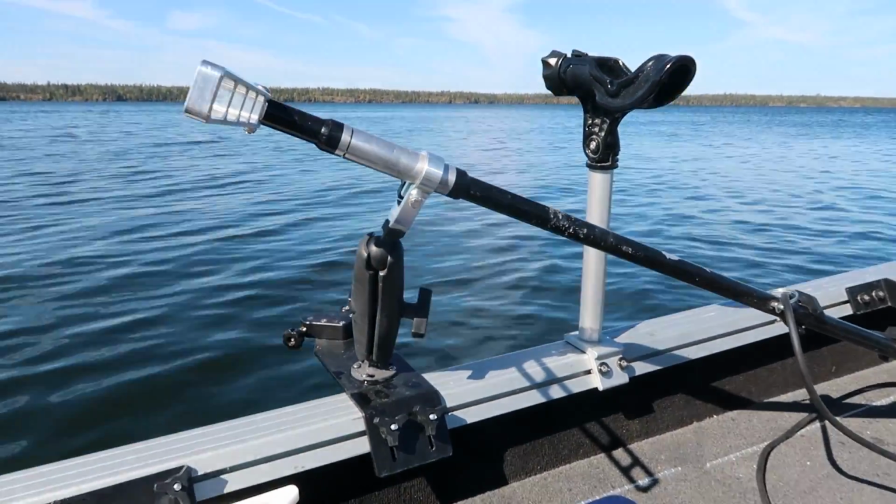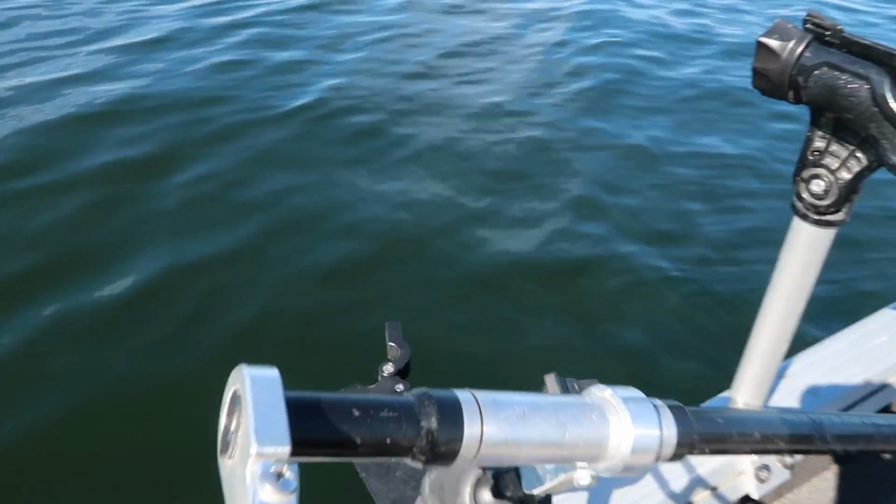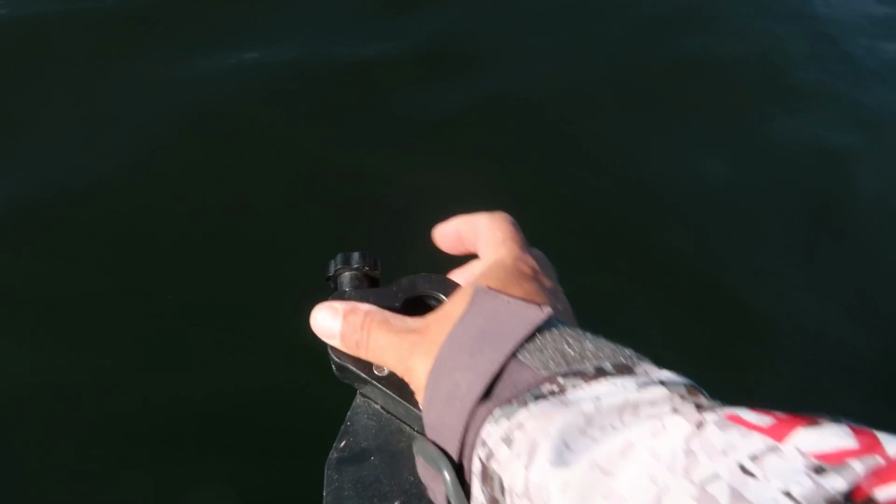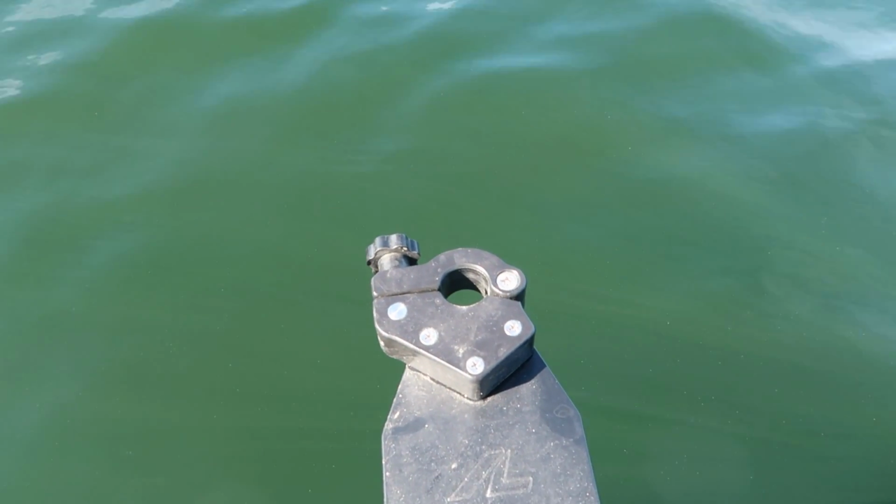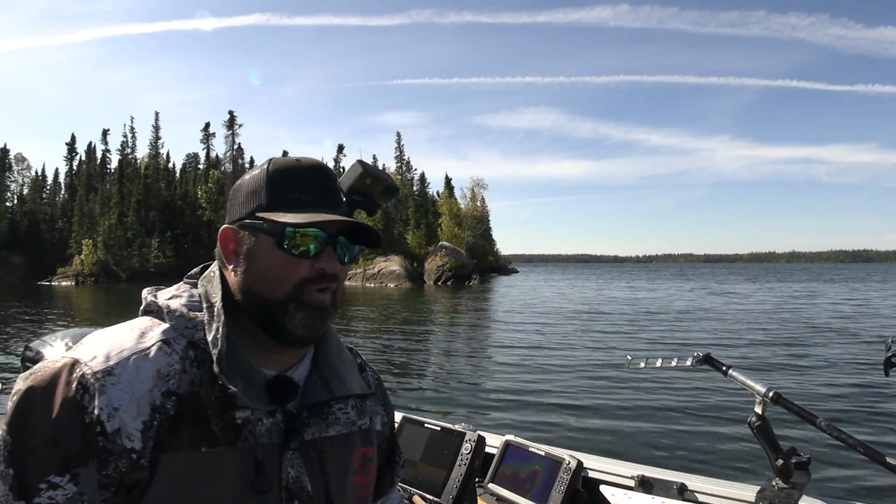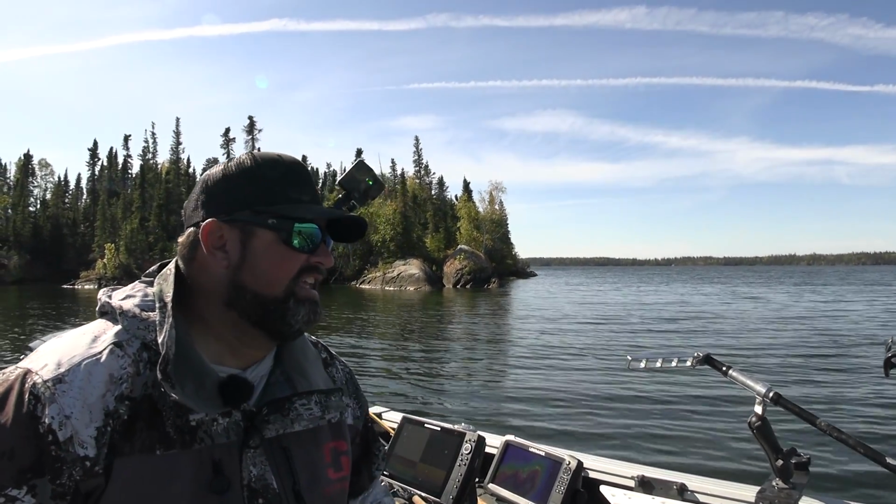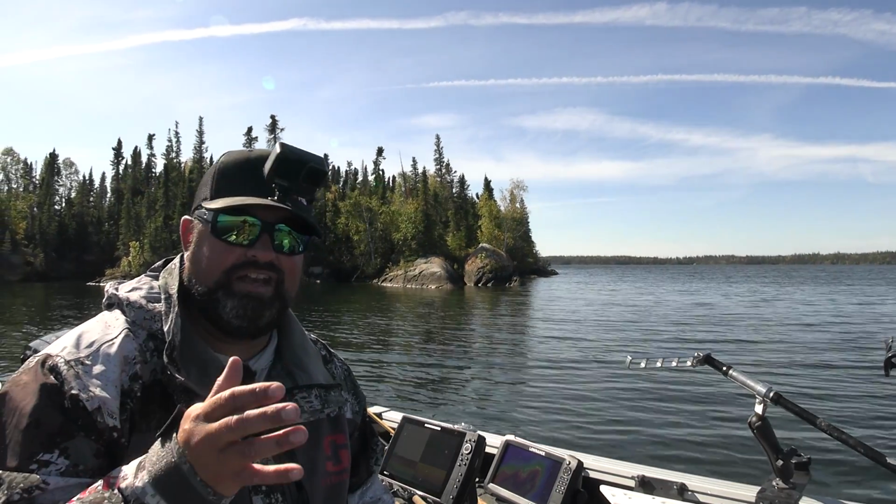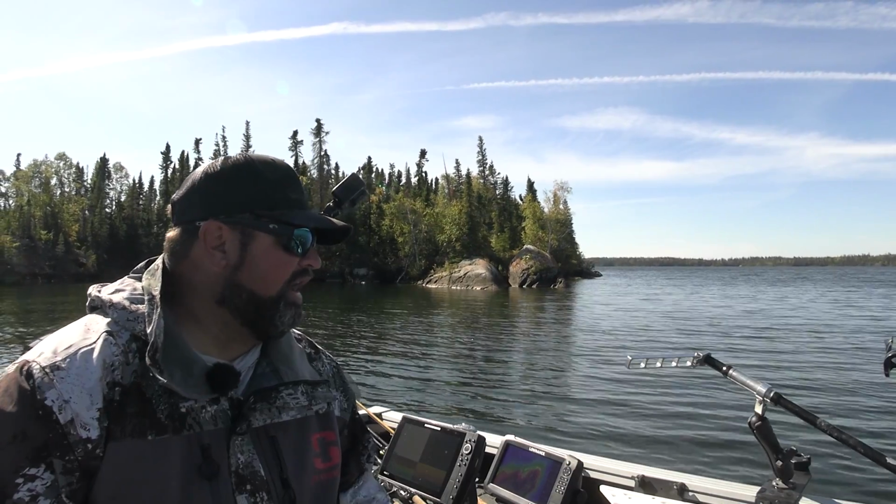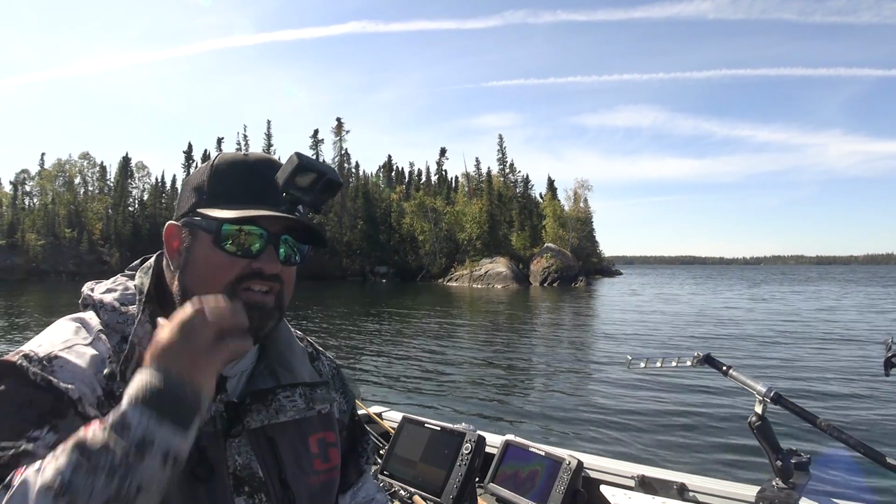Now this one here, and Mac runs this on his Lund as well, is called the Hercules mount. You can lock your pole into this one and you control up to like 5-6 miles an hour. Ian actually sent me a video of him going like 13-14 miles an hour with it. It was insane. If I can find a clip like that, I'll put it in here real quick. It was nuts. It was not moving at all. So for the higher speeds, I definitely recommend the Hercules mount.